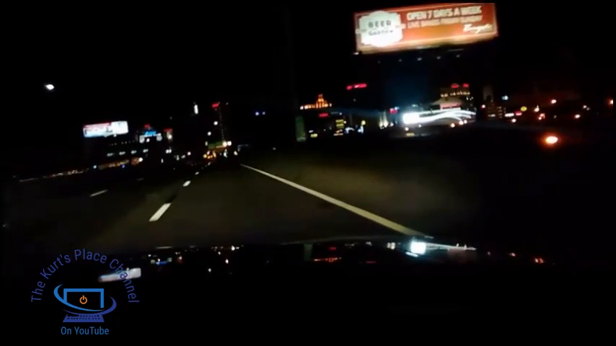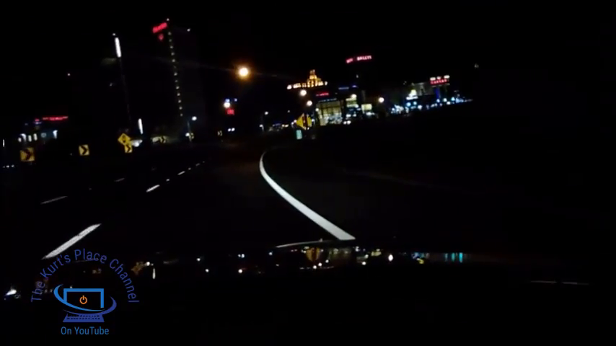Now, to get to Harrah's, you go the same way you would if you were going to Borgata. I'm going to get off on the right here, and I'm going to enter through a tunnel that you're going to see shortly. Now, as you can see the sign in front of me, I'll read it off to you. It's going to say Brigantine Convention Center Marina to the right, and that's what we're going to do.